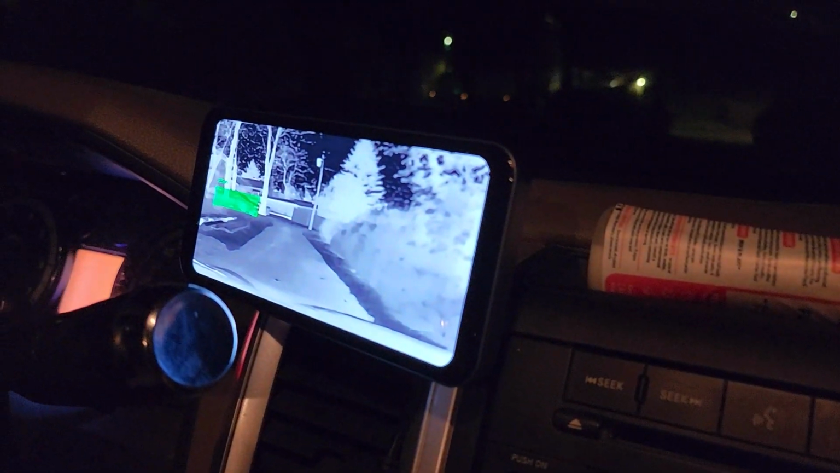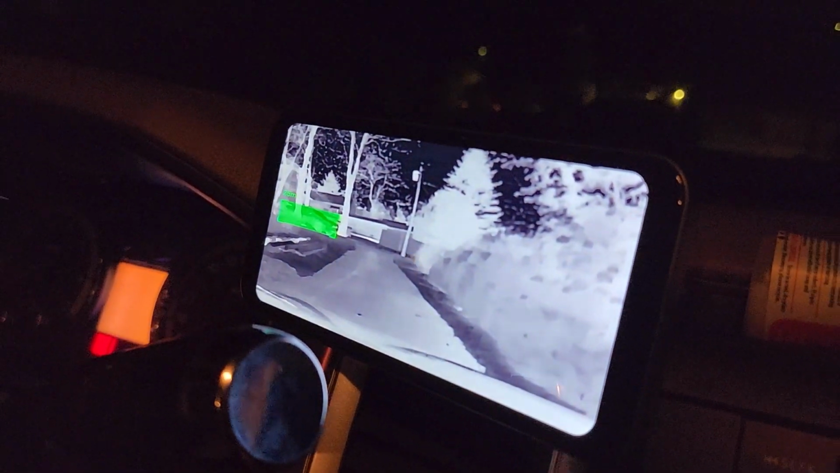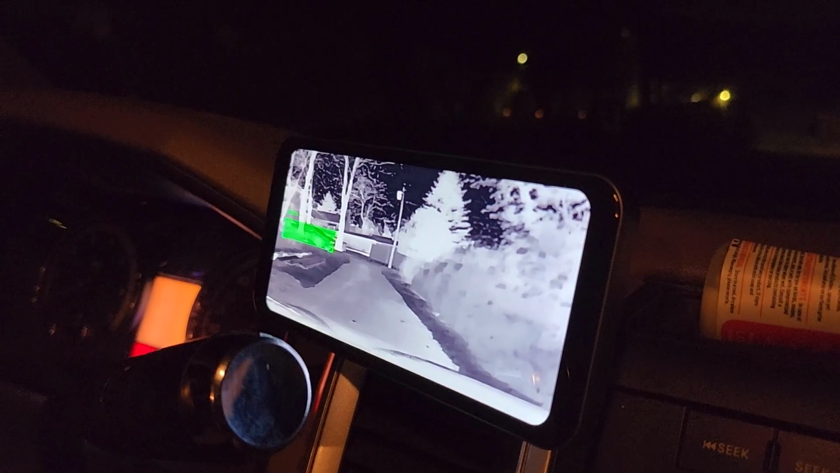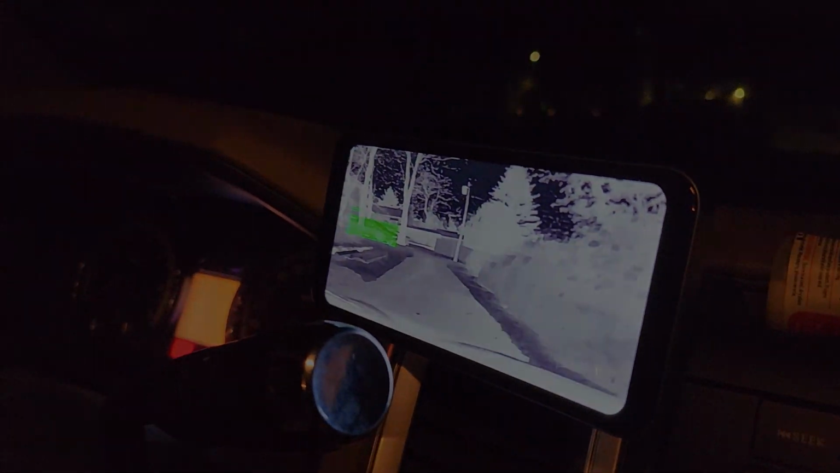And so this for me becomes a very clean install where I have enough room in the cover that just closes down easily. All the wires are fairly contained, not too bad, not a lot in the way of extra. And then you can see the monitor mounted onto that magnet. So all things considered, a very clean install.